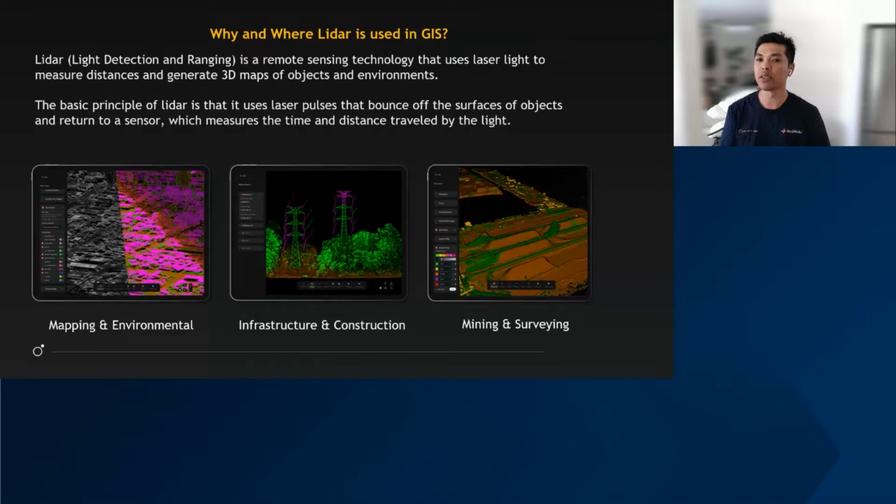Mining and surveying. Surveyors and mining companies have a lot of assets on the ground that are increasing in price. Their assets are iron ore, bauxite, any heavy material. They want to know, how do we get accurate results very fast using LiDAR?